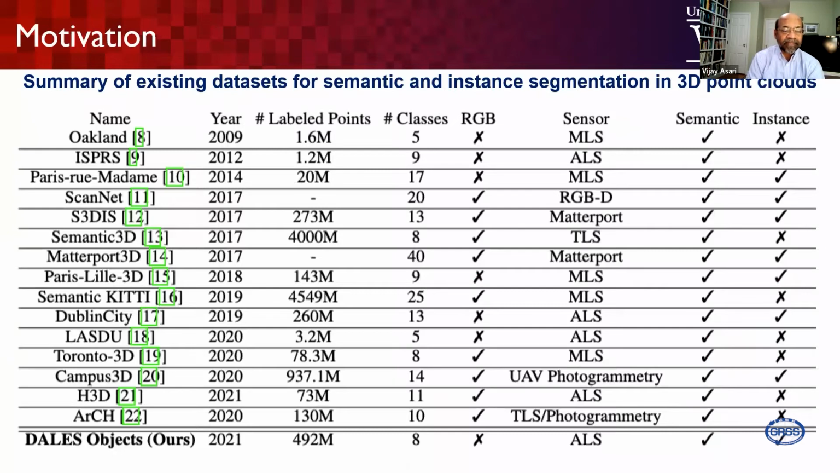The comparison of the DALES objects dataset with other datasets is provided in this particular table, where we can see DALES objects is provided for semantic and instance segmentation, but most of the other datasets are not for instance segmentation. There are only a few, but the number of points available for those is very, very minimal. So this DALES objects is also getting wide publicity, because object classification is one of the needs in our community.